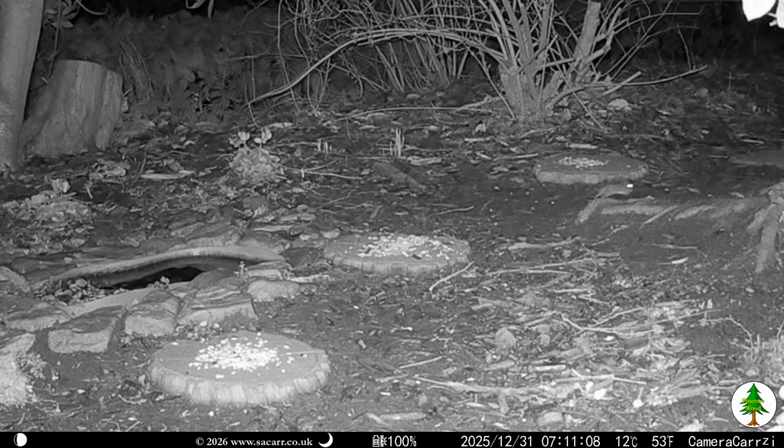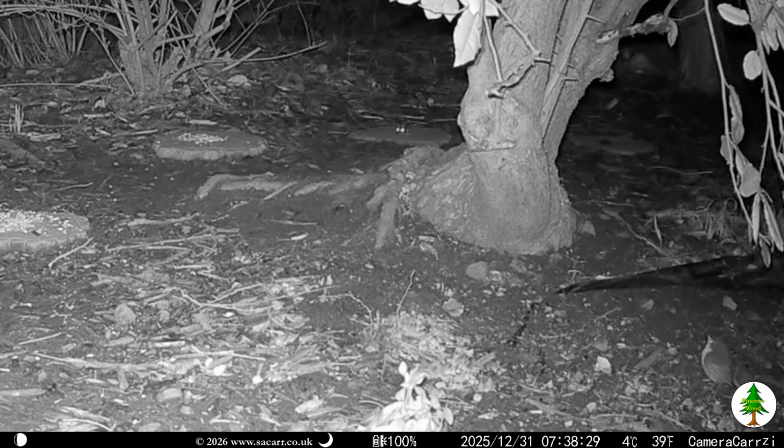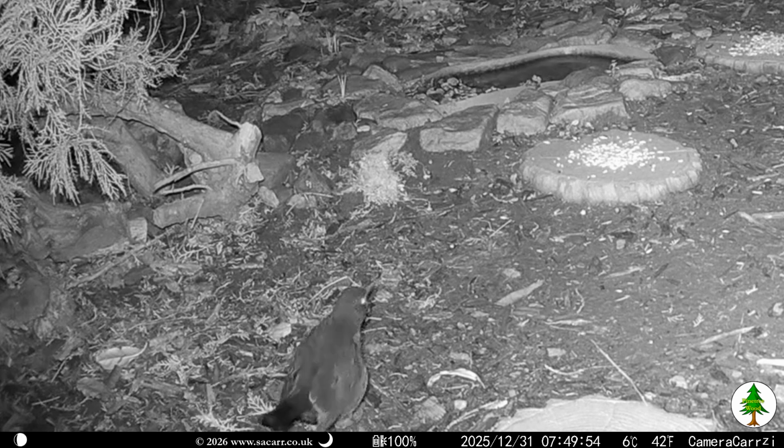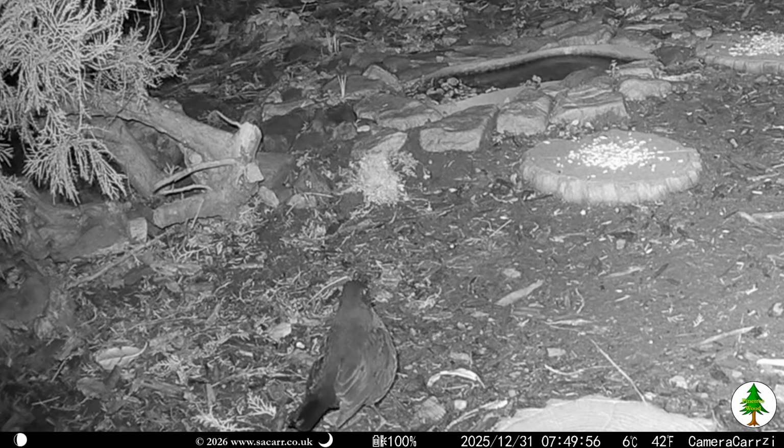By 7:38, the birds were starting to appear, with the camera catching Speedy and a robin. The presence of the robin spooked Speedy, and he had second thoughts about the seed piles. By 10:08, Speedy was back at the pond, under the edge of the juniper, but quickly vanished when a blackbird showed up.